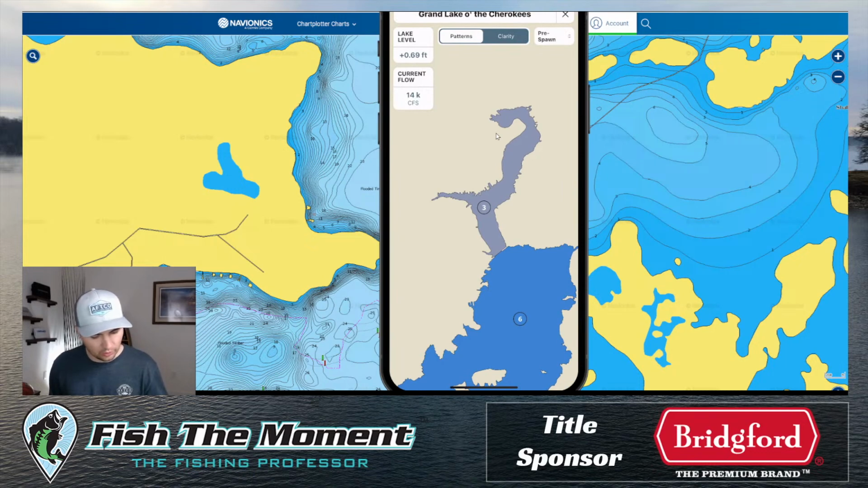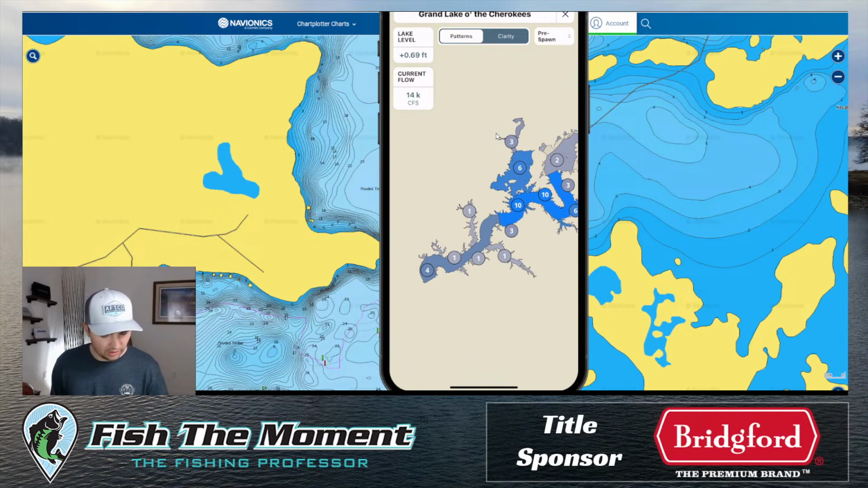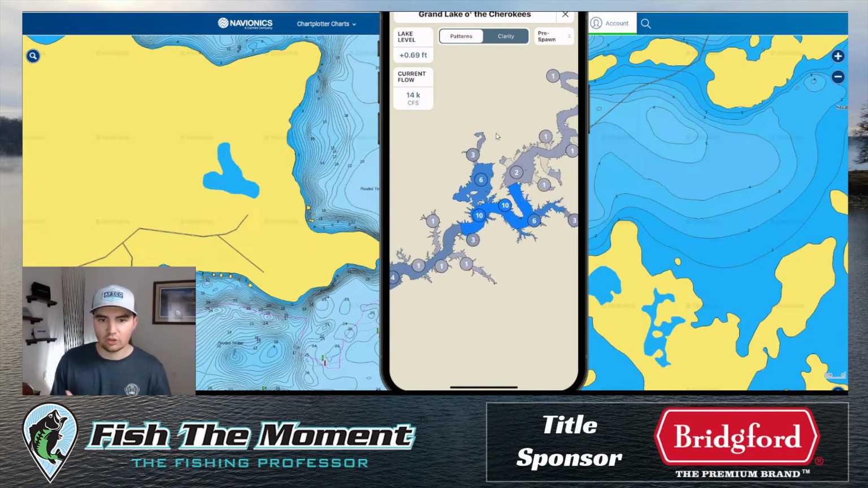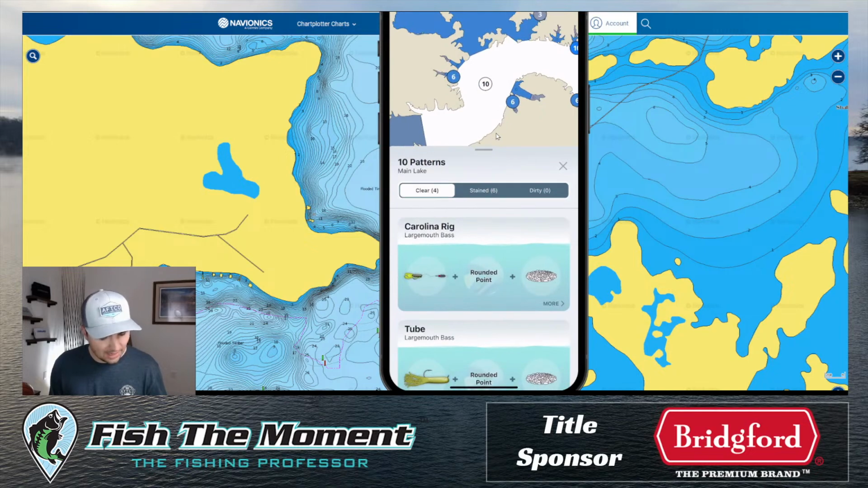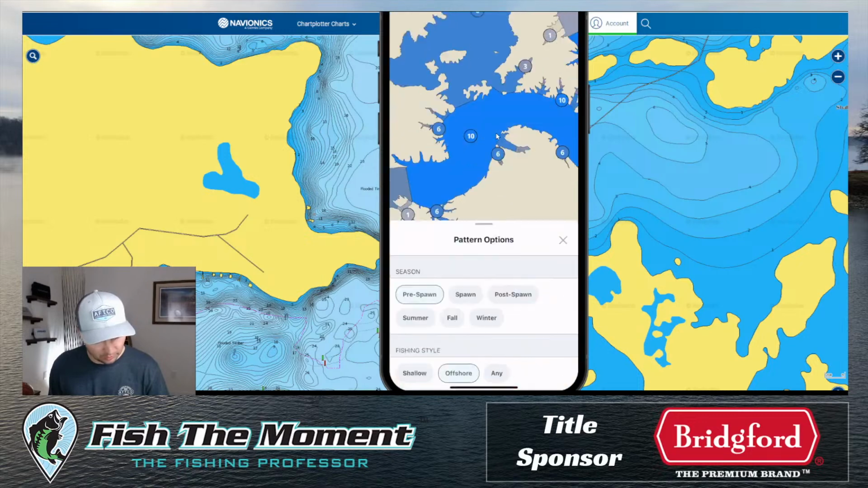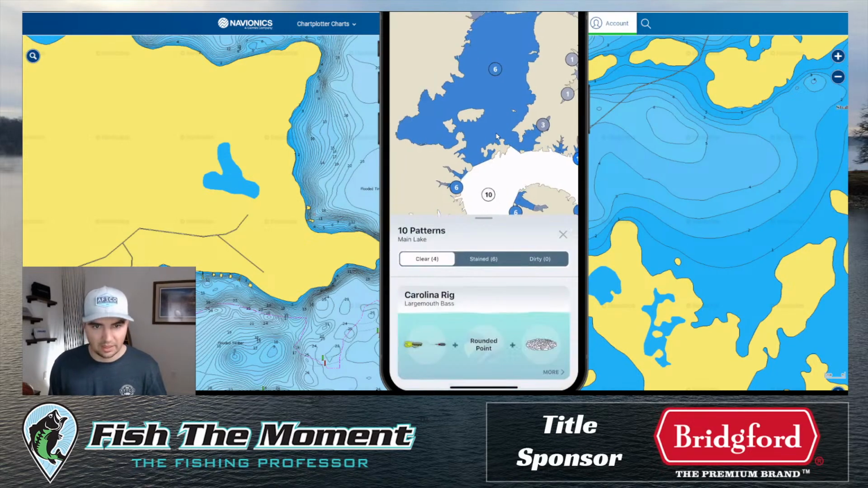And you can also just click through all of these and you can start seeing where on your lake you're getting the highest percentage of tournament pattern wins. So for example, if you go through here, you can see, man, this main lake section here has 10 tournament top patterns. Probably going to be a good deal here when I'm fishing. What season do I have selected? Pre-spawn. Offshore, this might be my deal. If I want to fish offshore, I need to go to this main lake area.